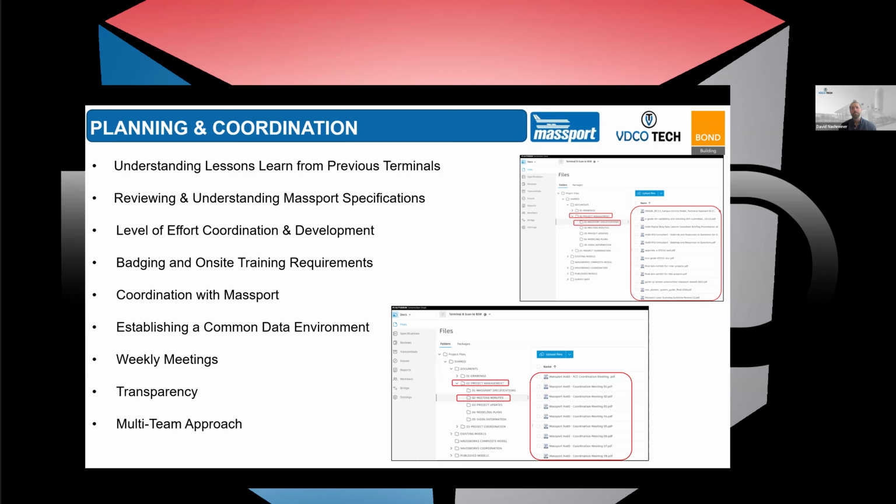But, because Massport has that depth of knowledge and that depth of information available, it's important for a team like ours to understand what exactly it is that we need to do, how we need to do it, and why, so that our deliverables align with the initiative set forth by the client, in this case, the Port Authority.